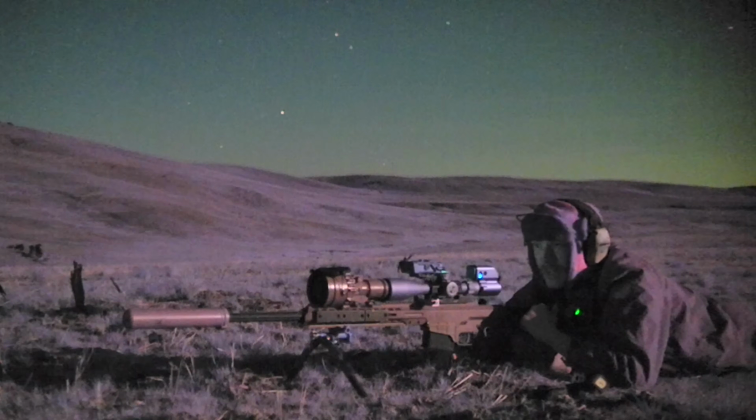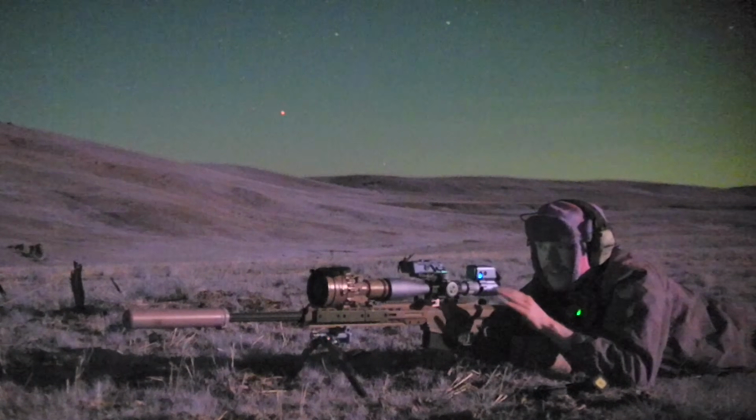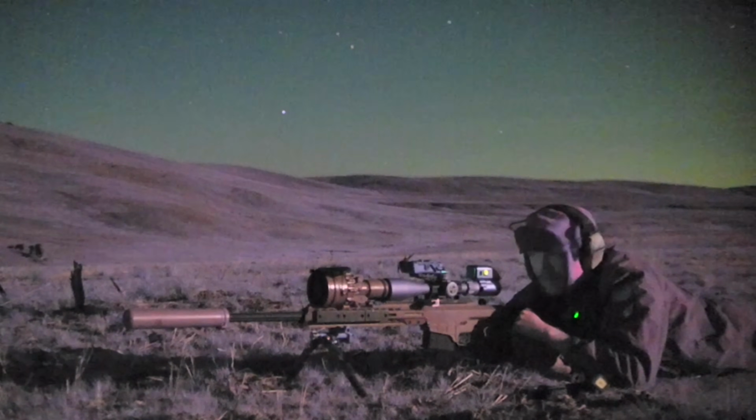So with that, why don't we get crazy with it? I'm back here in the ballpark of 1,000 yards. I just ran down to the 100-yard line after installing the PVS 27 and shot a 5-round group just to see what my point of impact did. After installing the PVS 27, I noticed that my point of impact shifted up and left from where I was zeroed on the orange dot during the day. To correct that, I came down 0.4 and right 0.3. So now I should be zeroed up for the PVS 27.